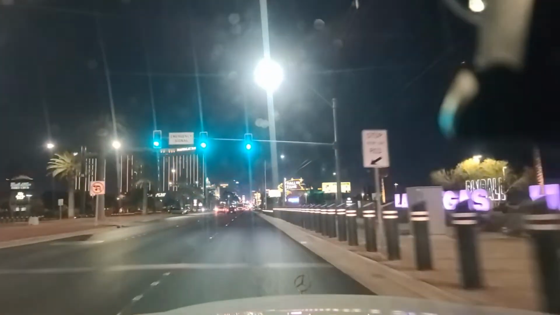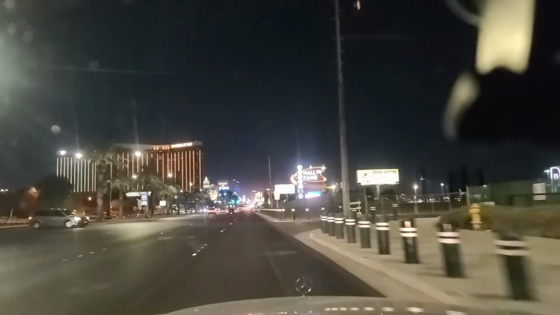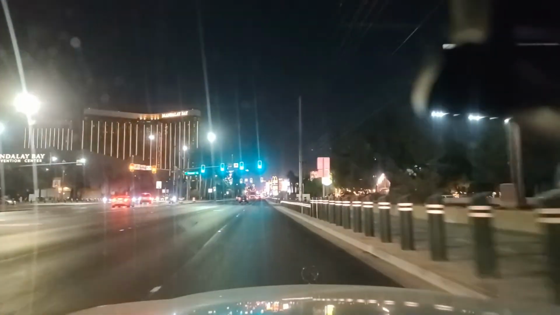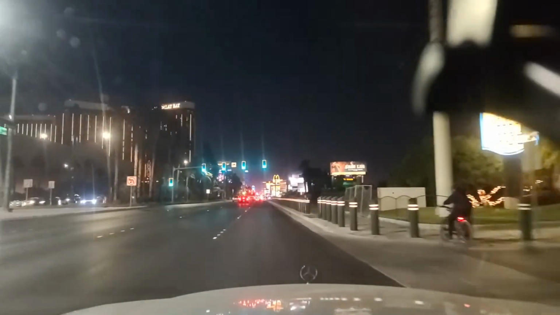Go in there and be a pinball wizard. I have not been in there, and I don't know that they would let me film in there. I'd like to be able to do that, but we'll see. Maybe one day I'll try and do that. So Mandalay Bay back in the view here on the left. Little Church of the West Wedding Chapel here on the right.